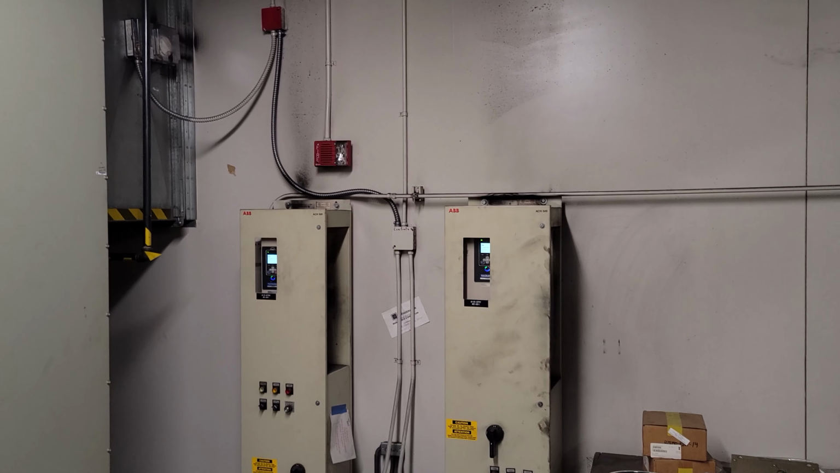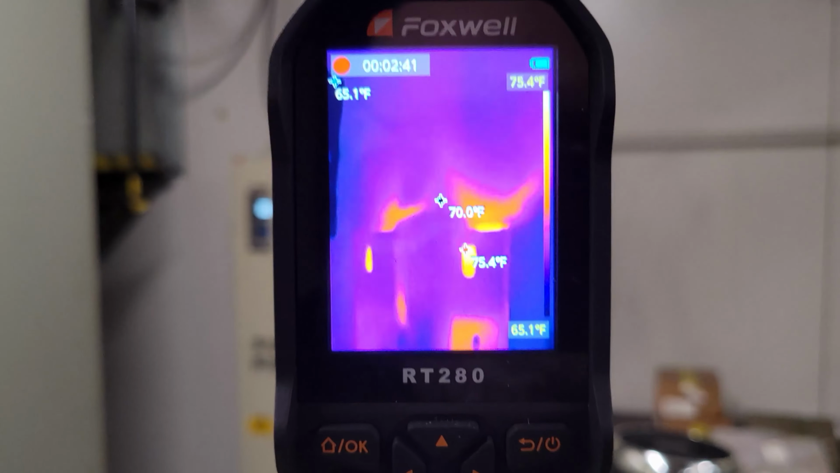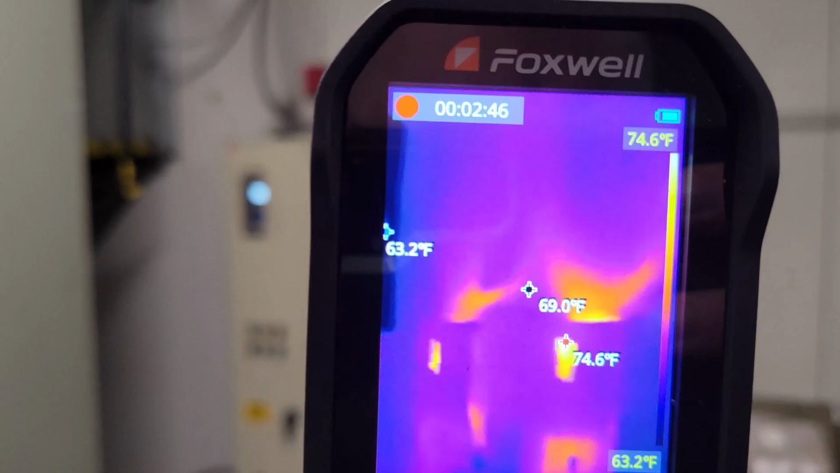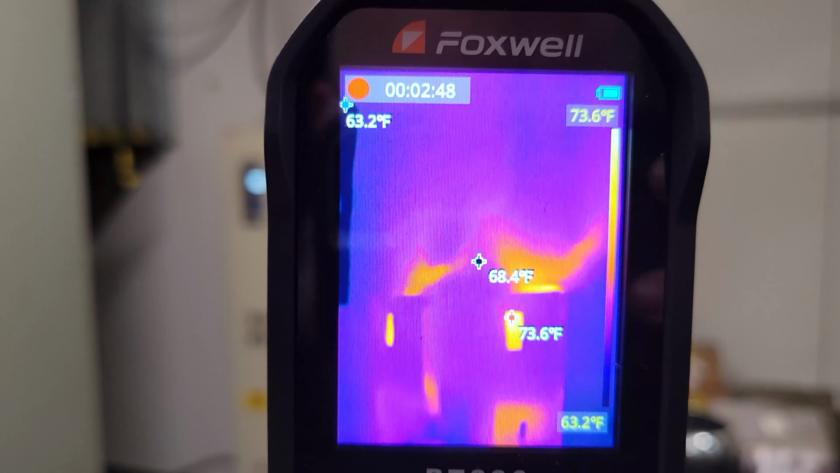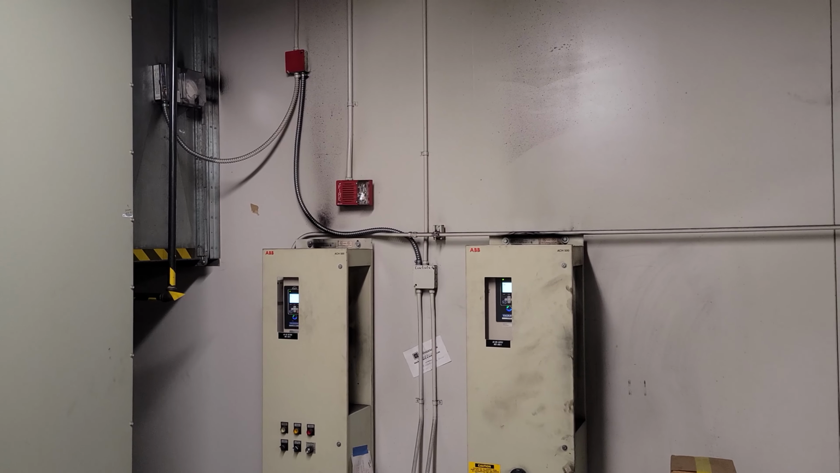So right here we got a couple of more drives. Kind of see that black area on the top where the dust is hitting. So that's a way of indicating whether or not those fans are running, but just in case you want to make sure again, you can actually see that clear as day right here. So that is just kind of heat shooting at the top, means at least those fans are working.